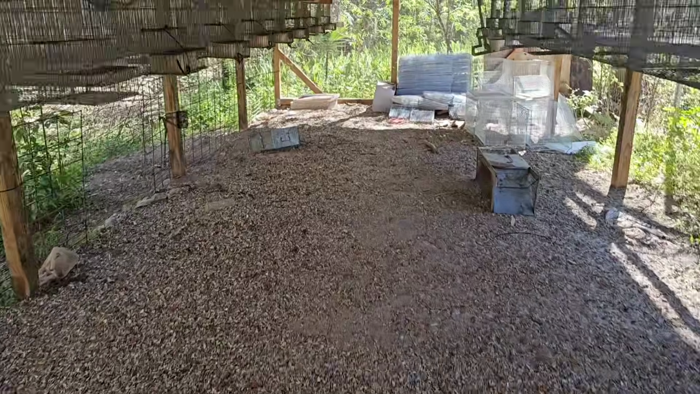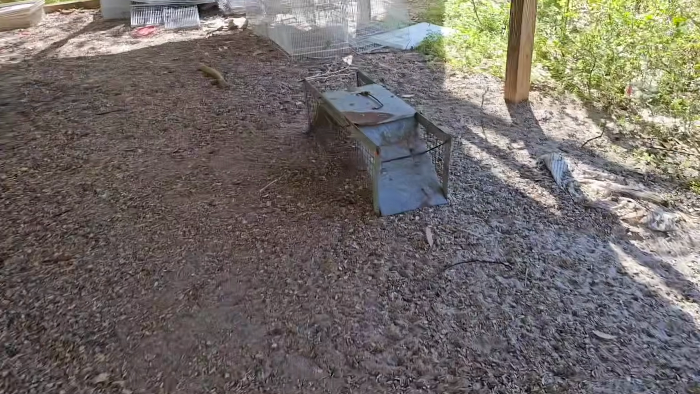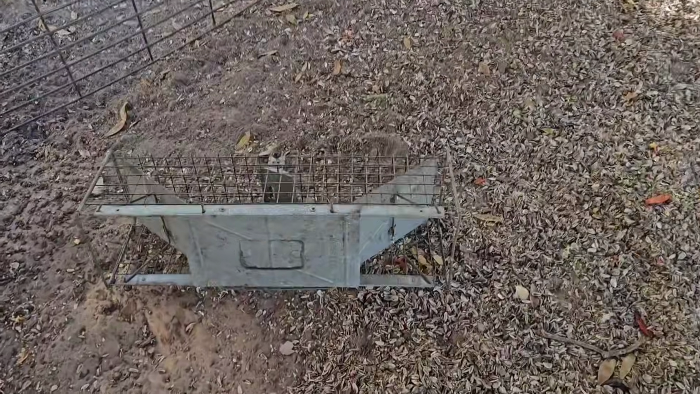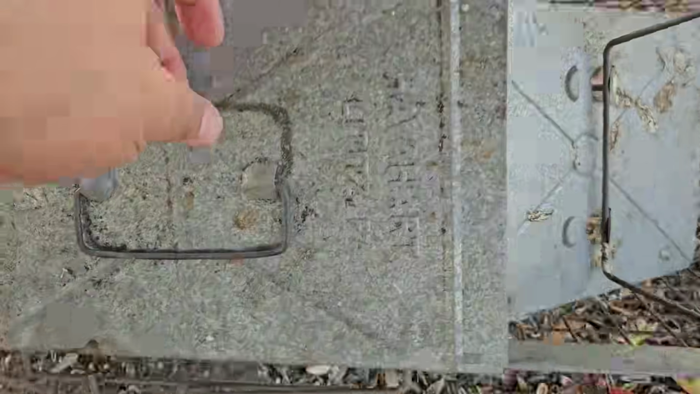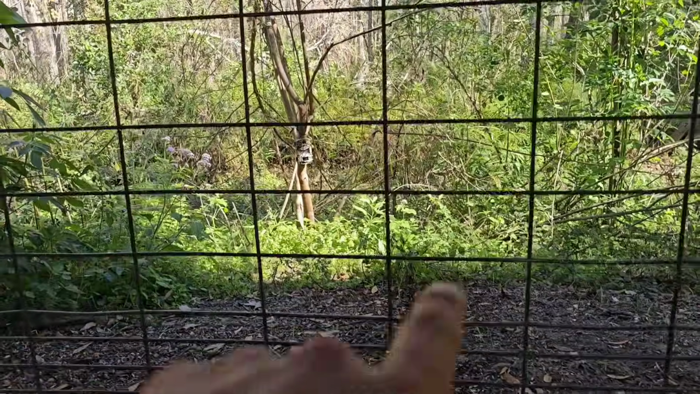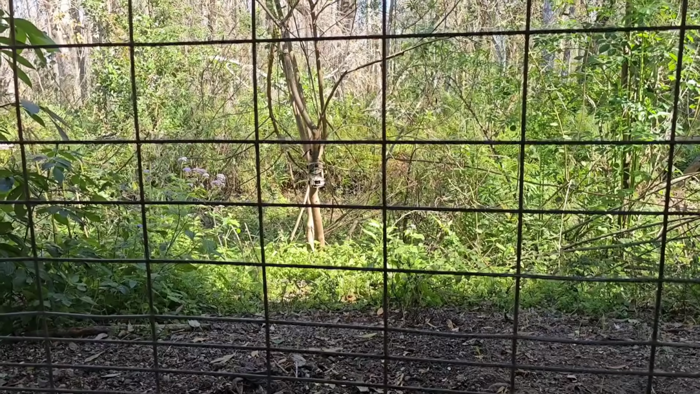Then on day number 7, the last day of trapping for this video, I get here, the big trap has been set off, nothing inside of it, and my small trap is on its side. And hopefully we've caught some footage of what may have caused this trap to tip over just like this. So let's take a look at this footage and see what it shows.